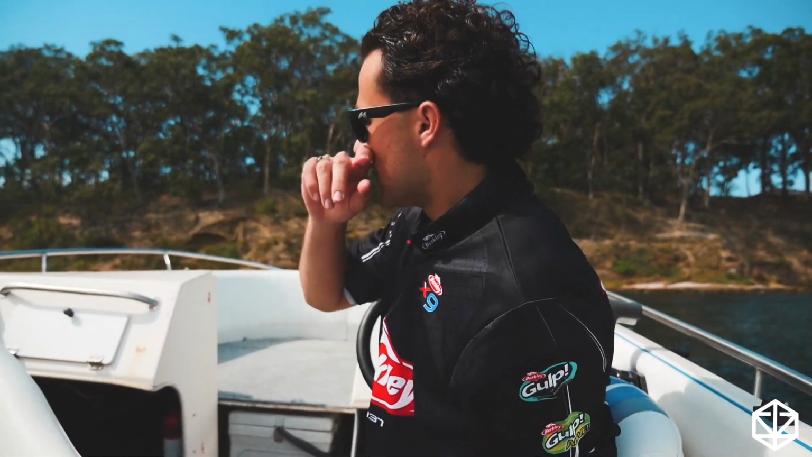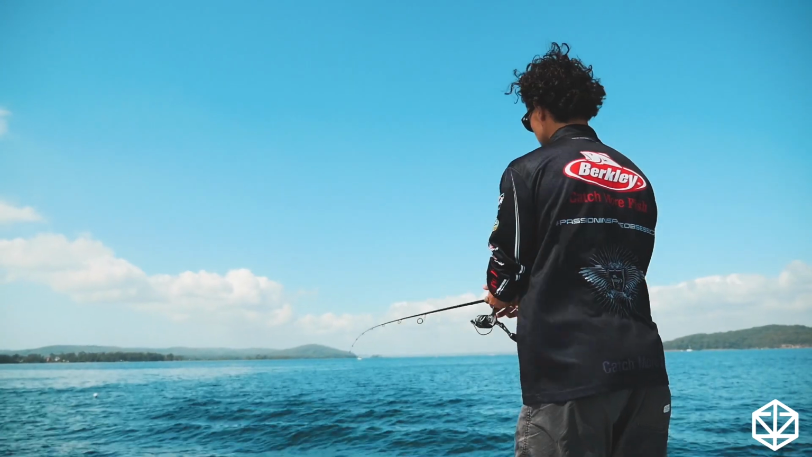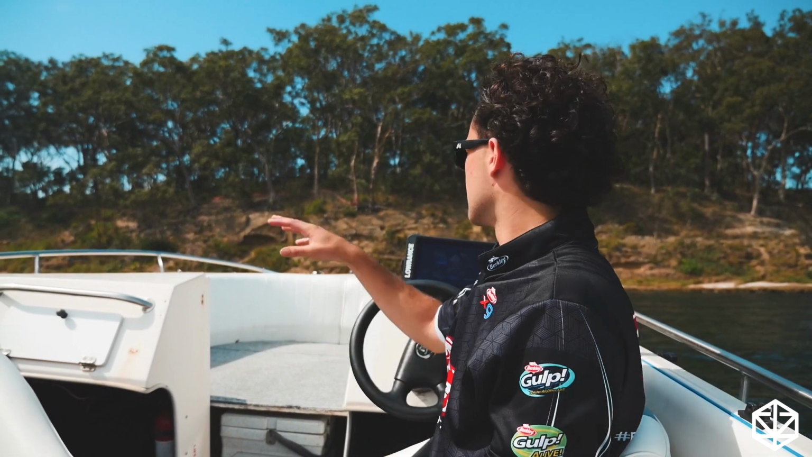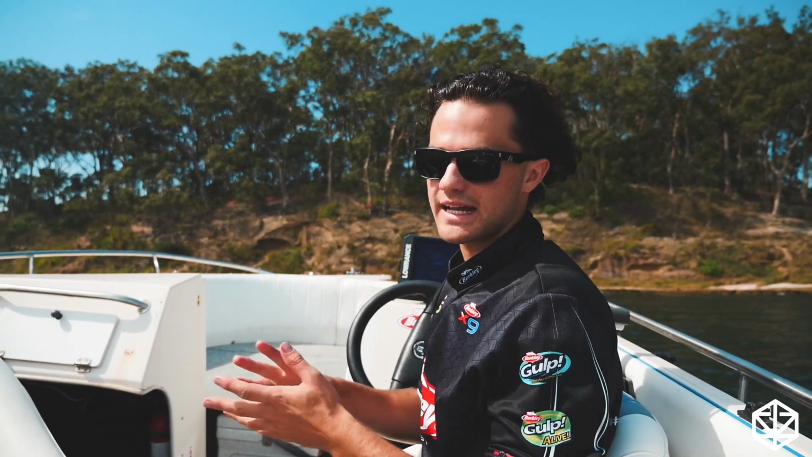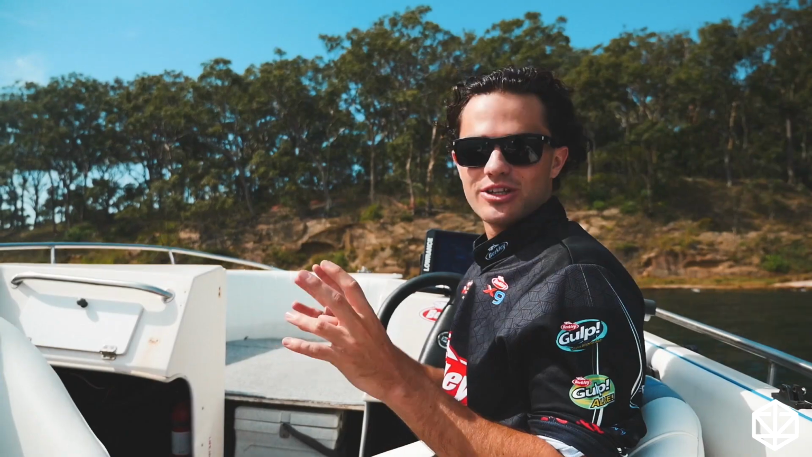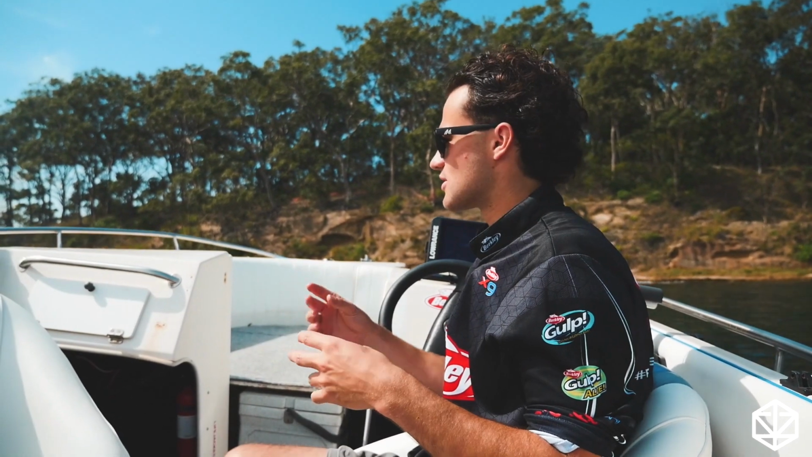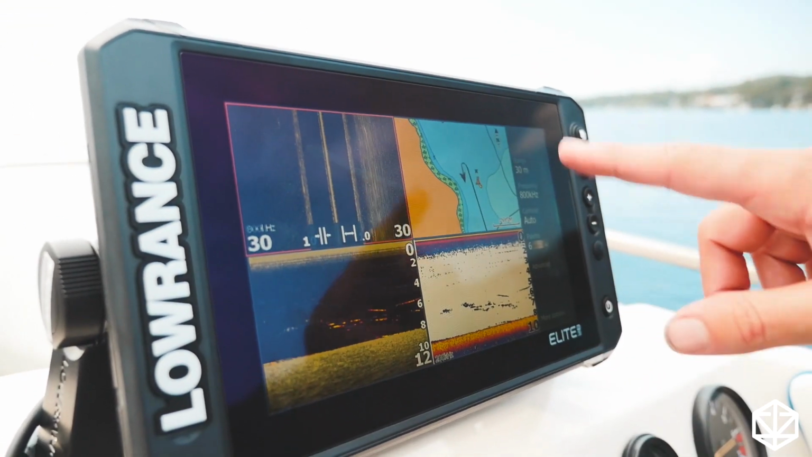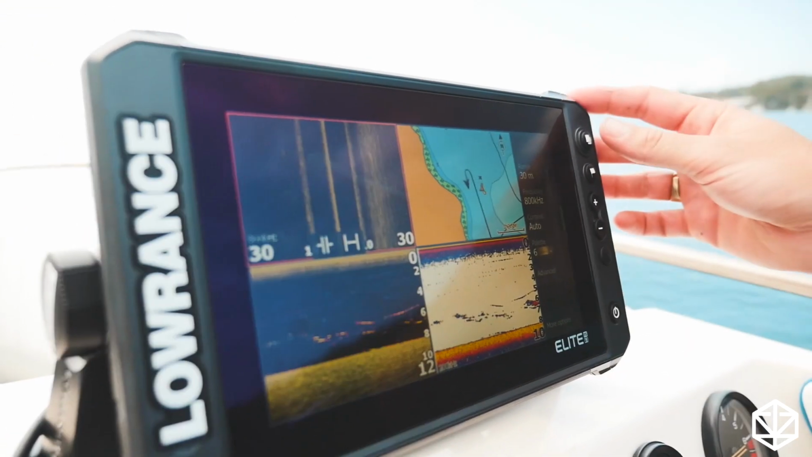I'm out on the water and I'm doing a bit of fishing this afternoon, but before I do so, I want to run you through the different screens on my new Lowrance EliteFS and what they actually mean. It's all well and good to go use all these screens, but if you don't actually know what you're looking at, then it'd be kind of counterintuitive. So I'm going to run through SideScan, DownScan and traditional sonar, the difference between all three and when you should use them.